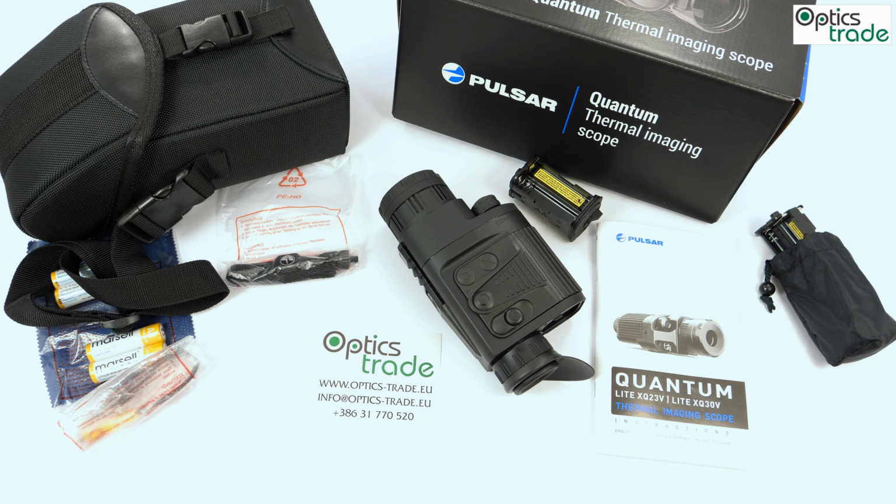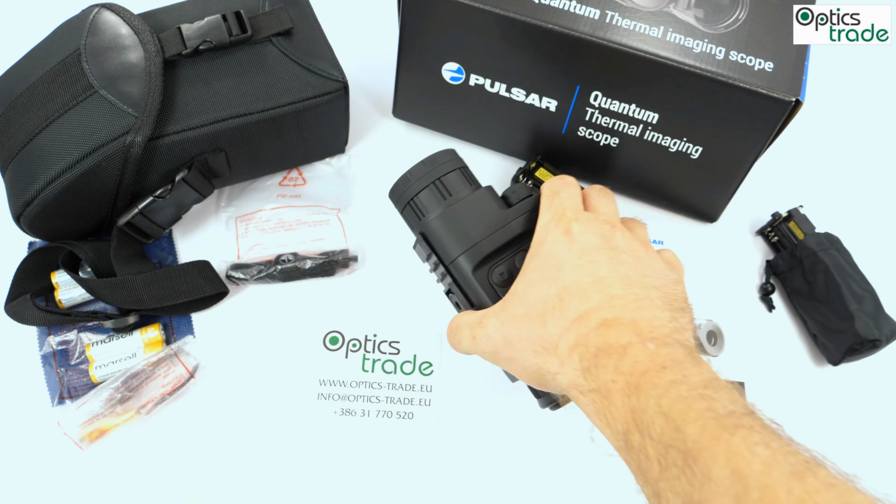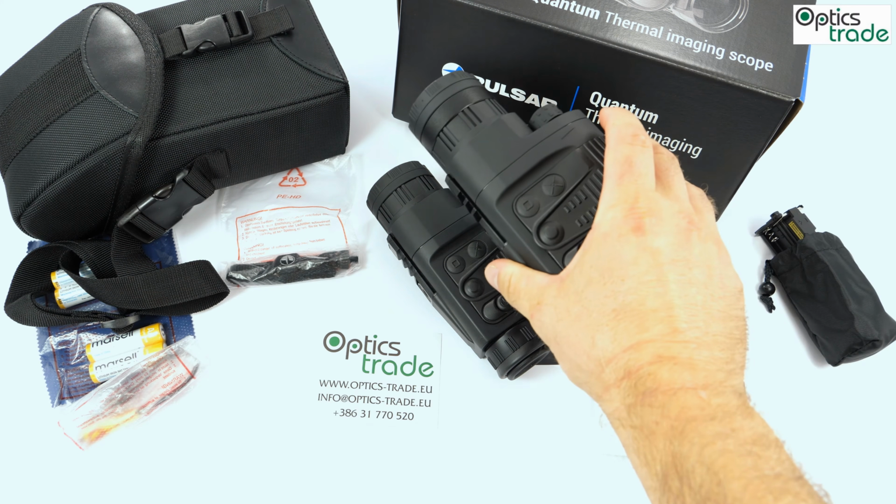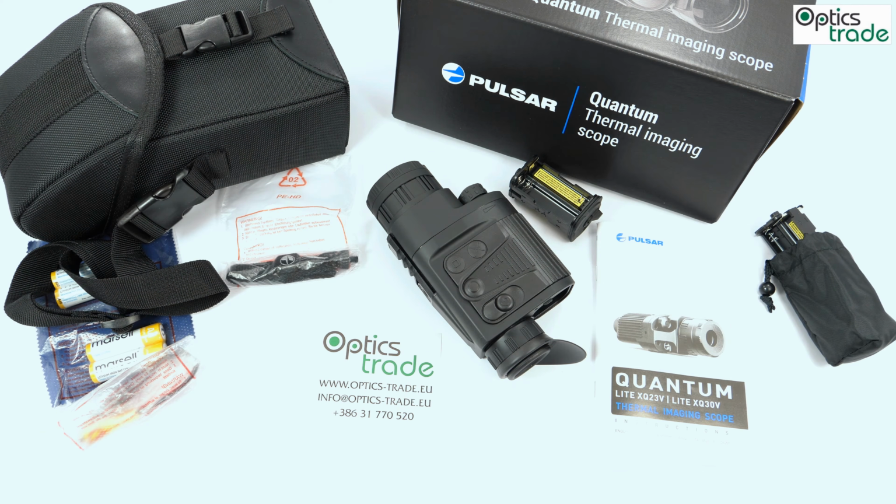There are two models in this series, the XQ23 and the XQ30V. The difference is only in the lens. This one has a 23mm lens with an aperture of 1.4, and the 30V has a 30mm lens with an aperture of 1.6.